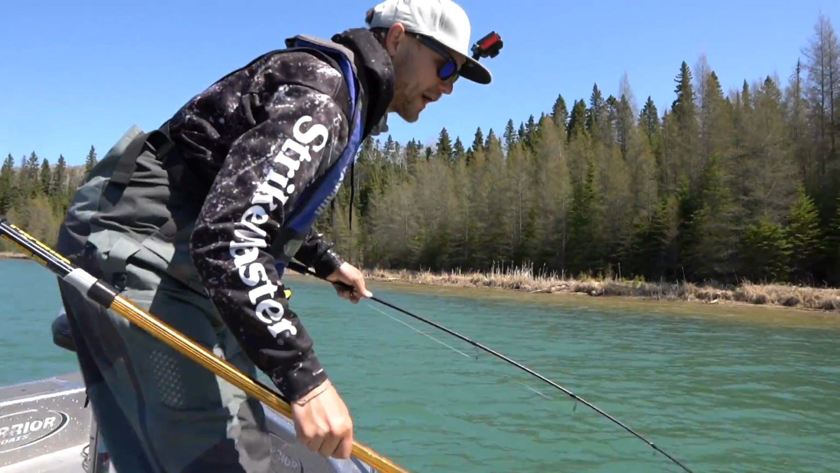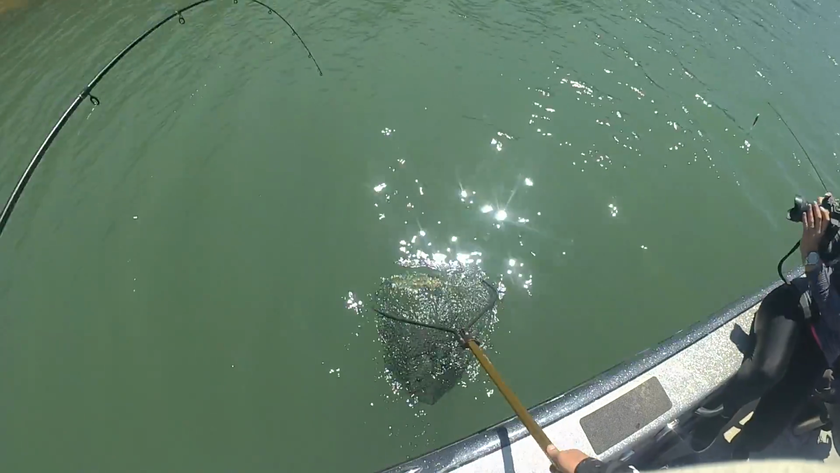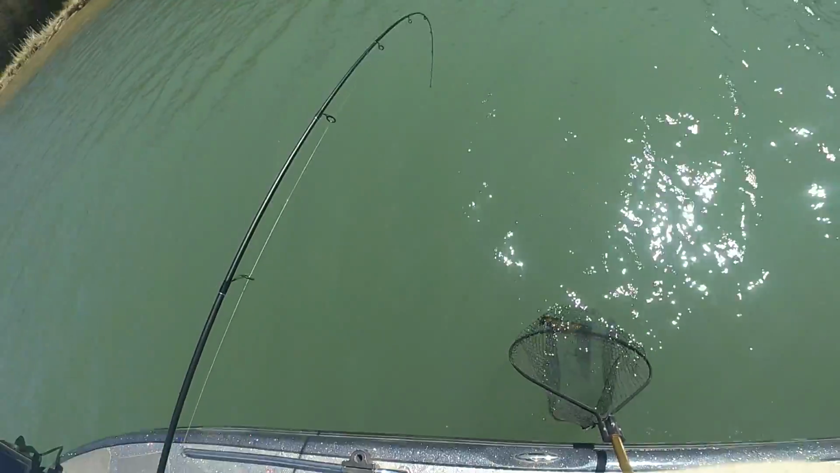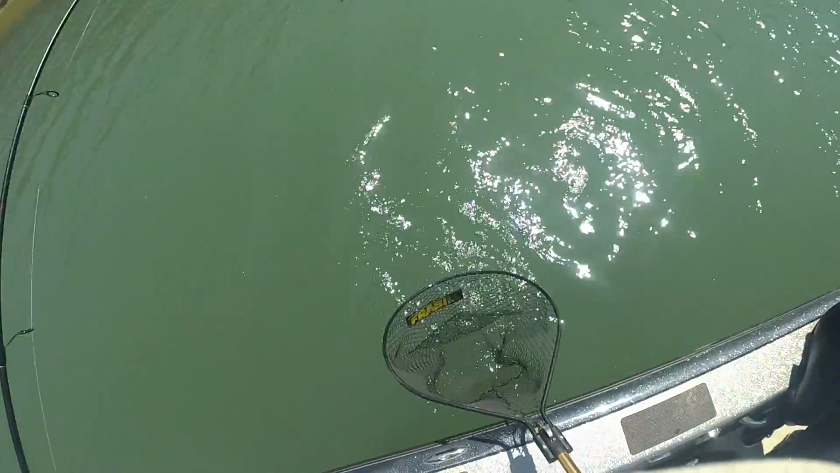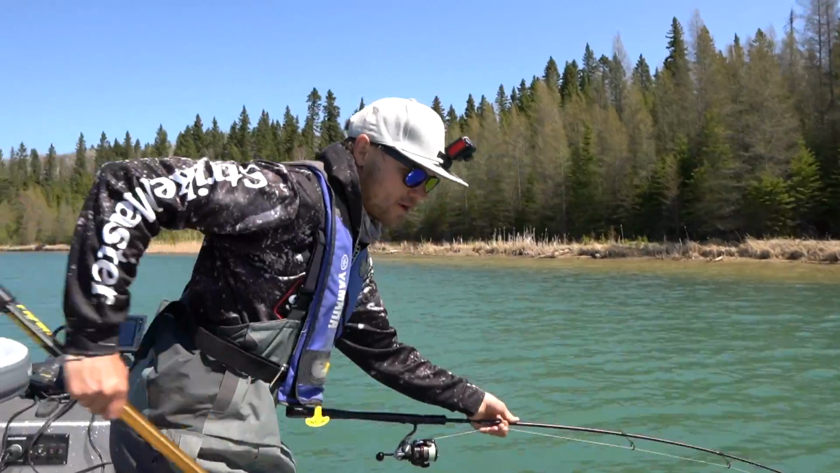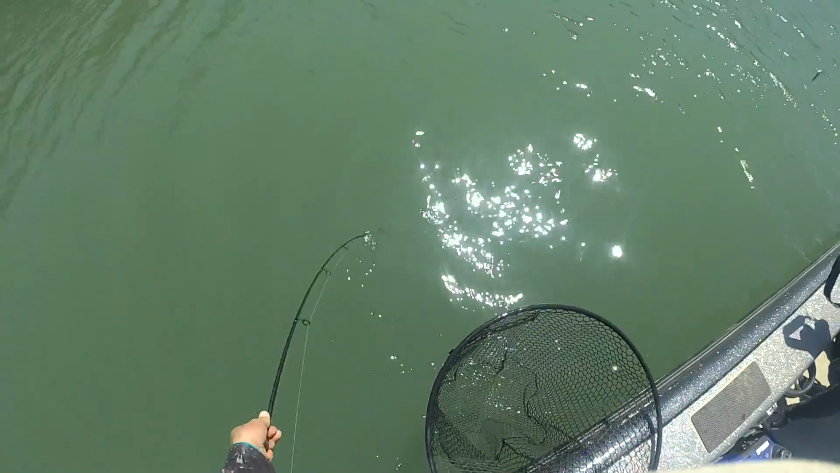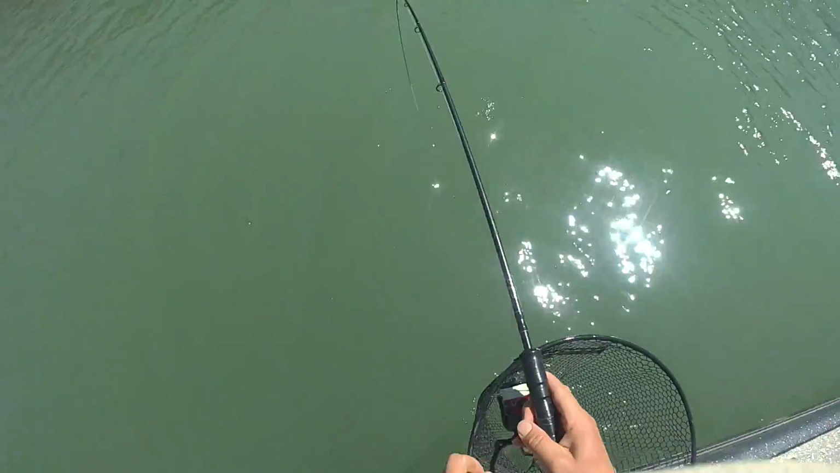Wow, he's in here quick. You ready? Yep. Here he comes, here he comes. All males. Yeah, they're all big males. And they're fat, like they almost look like they're pregnant, but they're not. You excited? Yes. I think I rushed him and I got him to the boat and he's still so fresh.